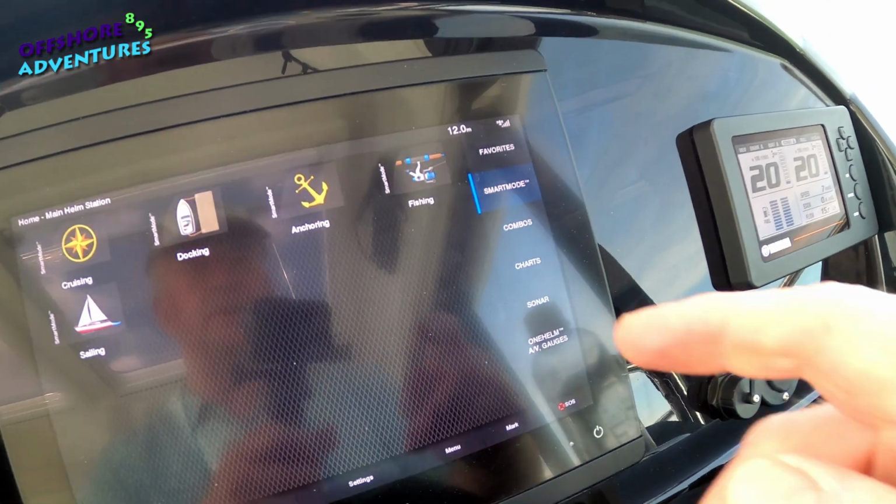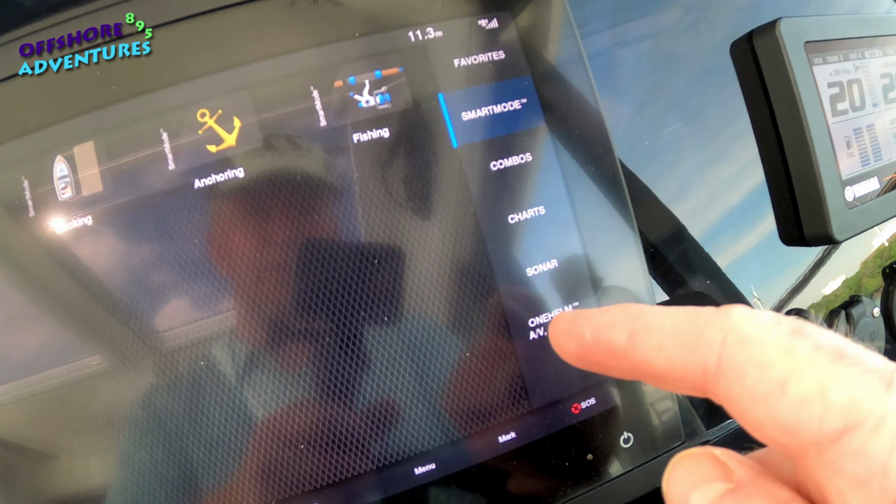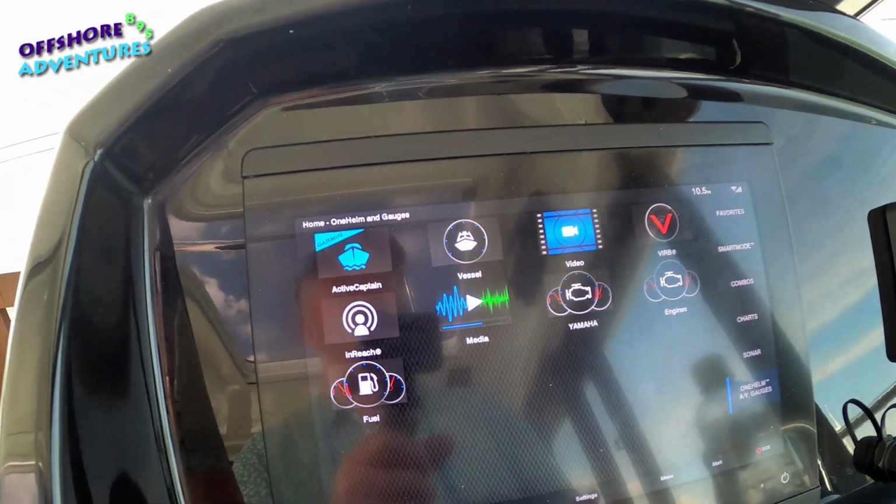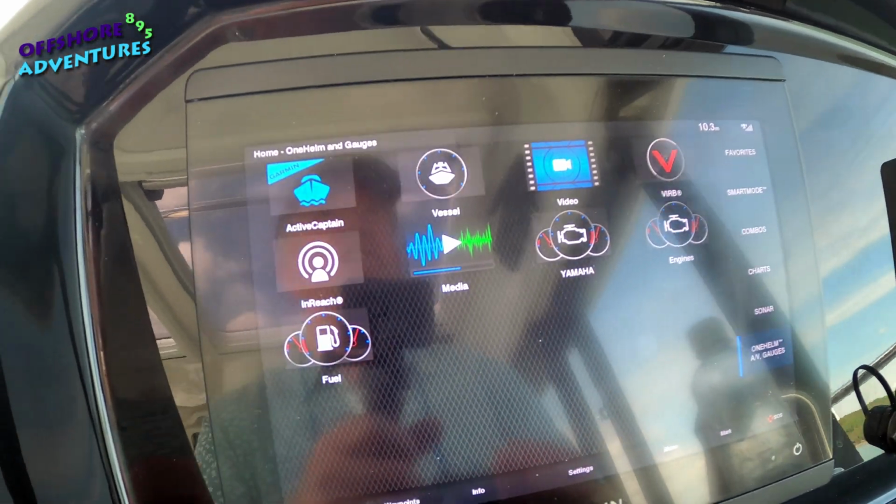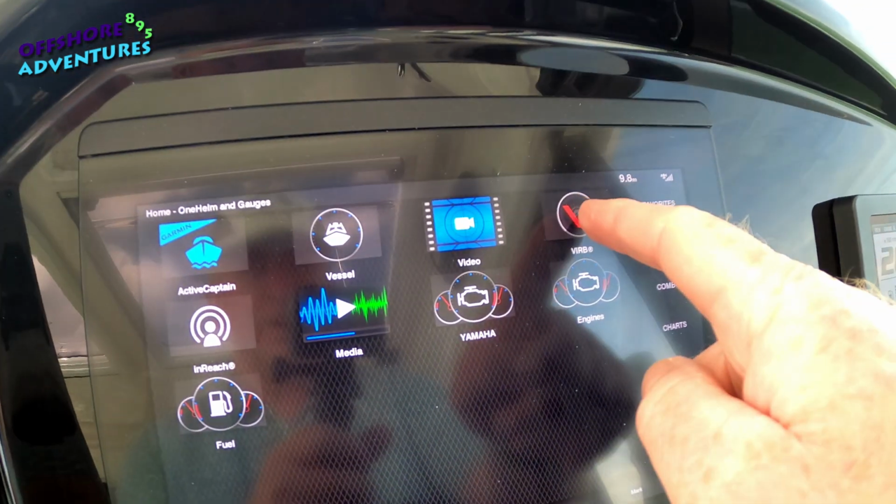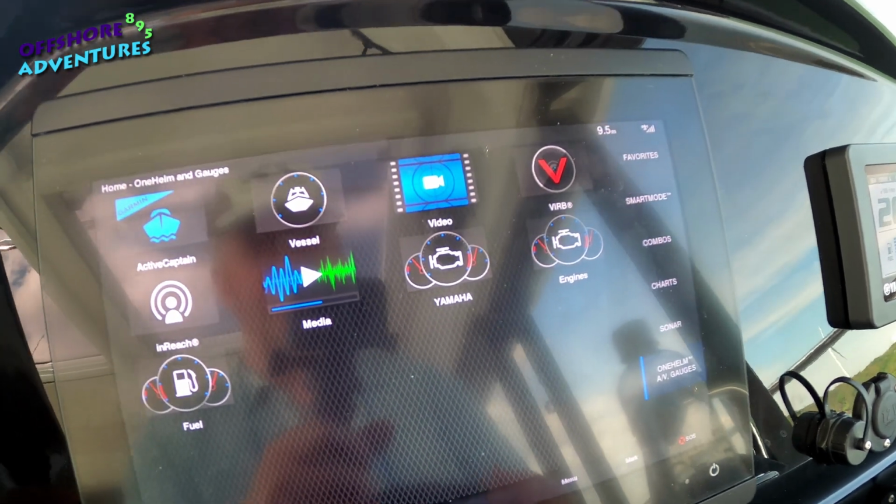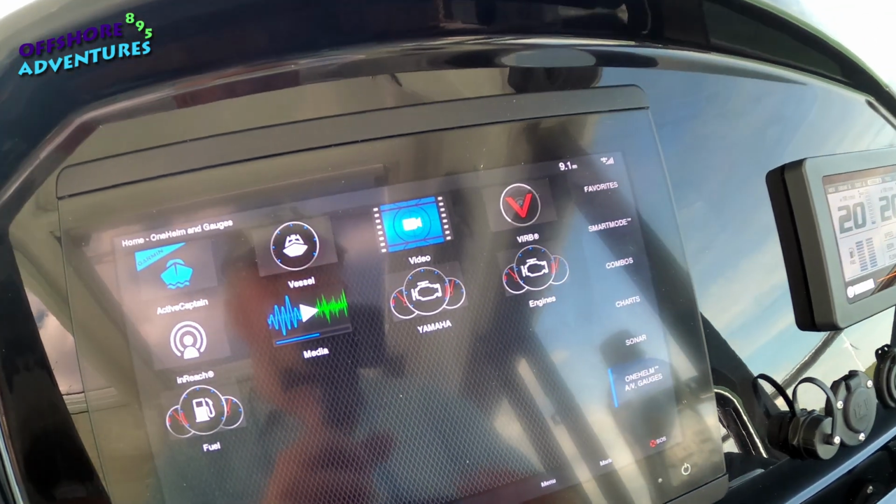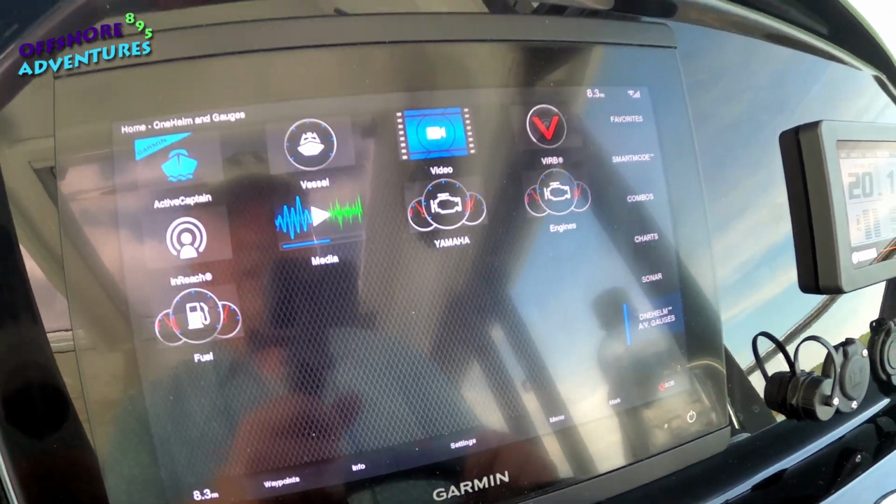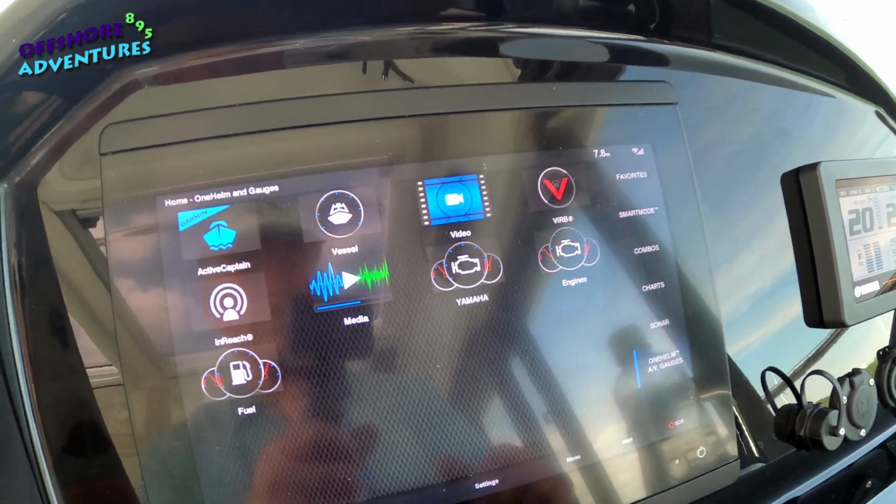And the other bit that we didn't look at the other day was this one, helm, in the corner there. If we touch that, that gives you some shortcuts to some other facilities that the 8410 has. You'll see up there that you've got an ability to link it with a Garmin VIRB camera, and you can upload footage and display footage on the screen if you've got one of those. It's also got some shortcuts and different ways to look at your engine data.